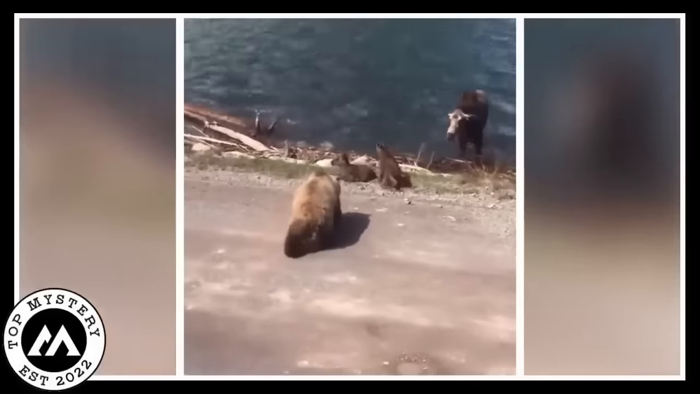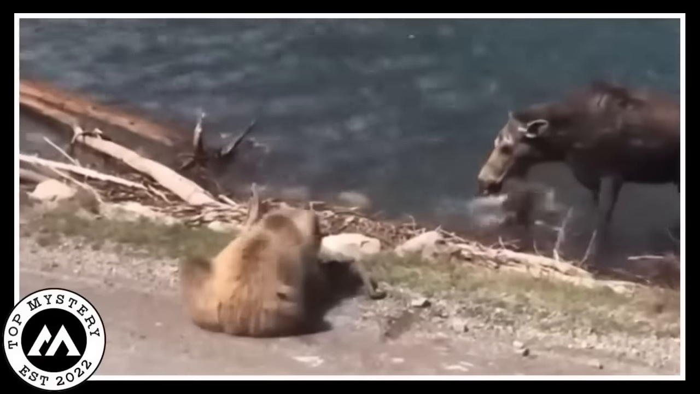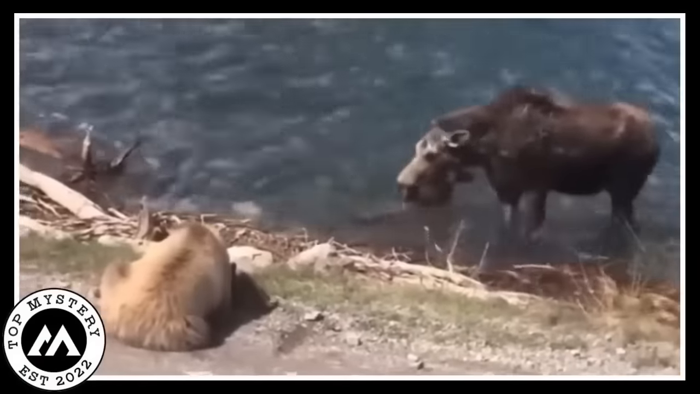Grizzly feast. A grizzly bear grabbed a moose calf directly in front of its mother on the beach, turning a normally serene scene into a dramatic one. The peaceful scene changed to a stage in the woods where the harsh realities of nature were on display.